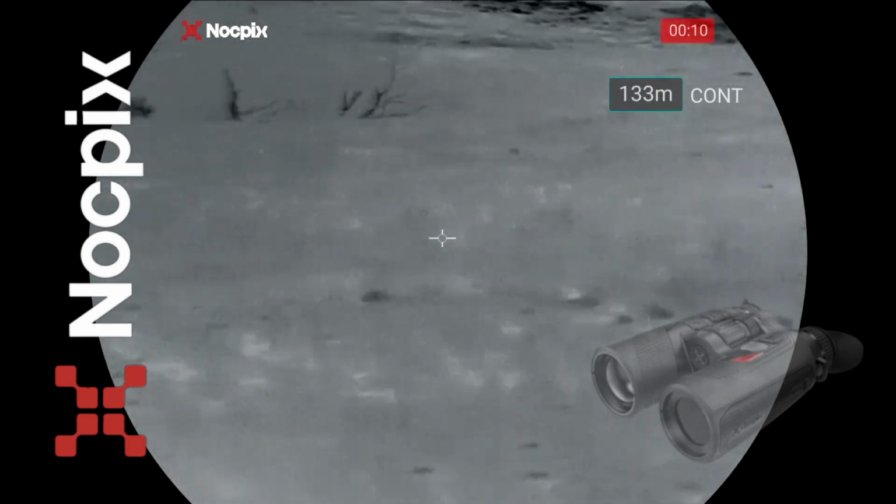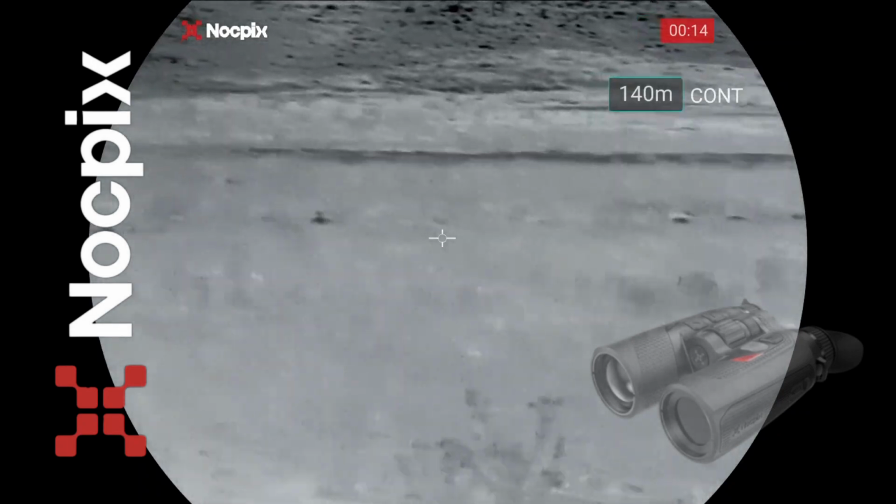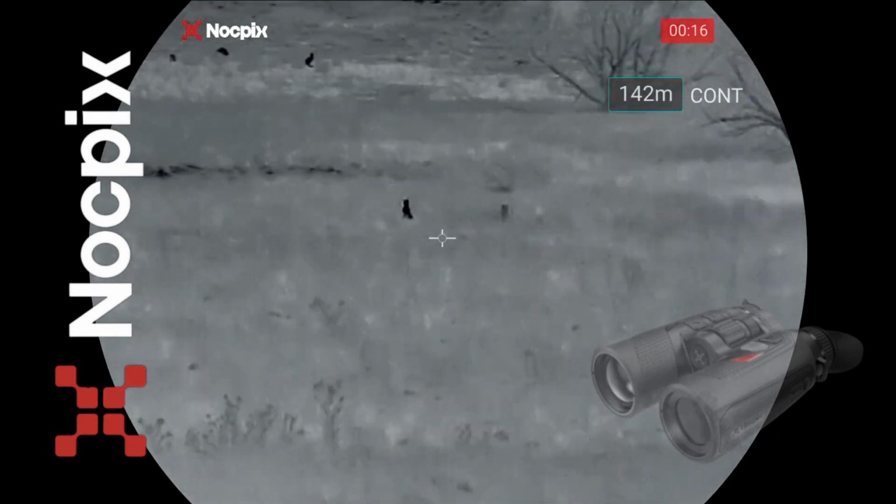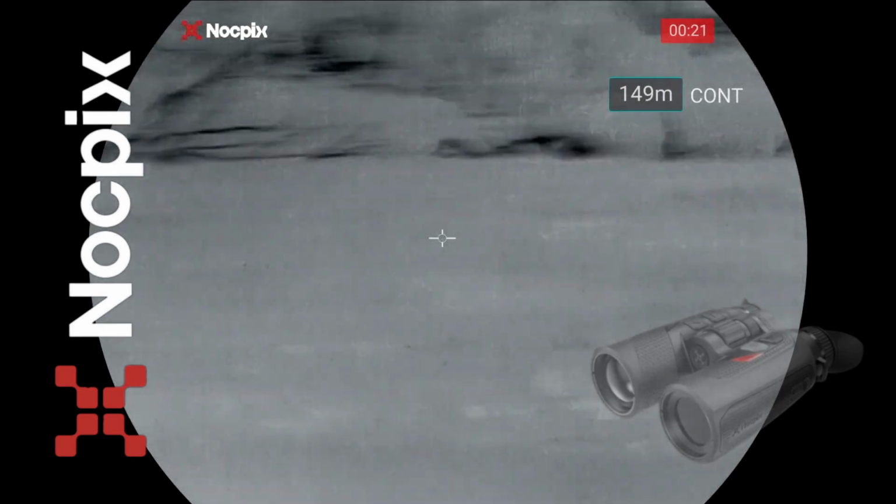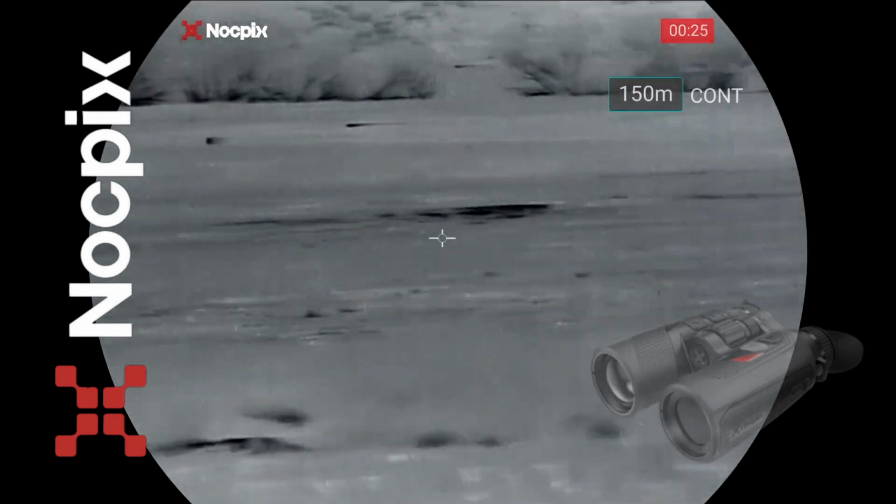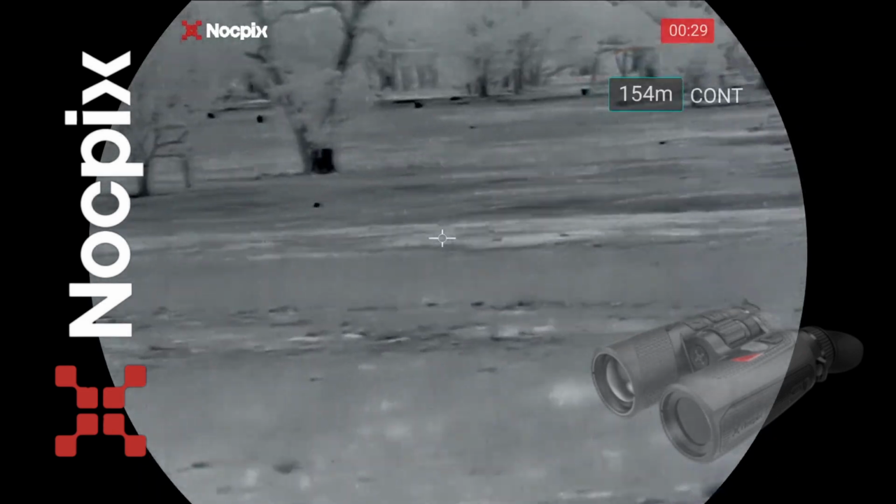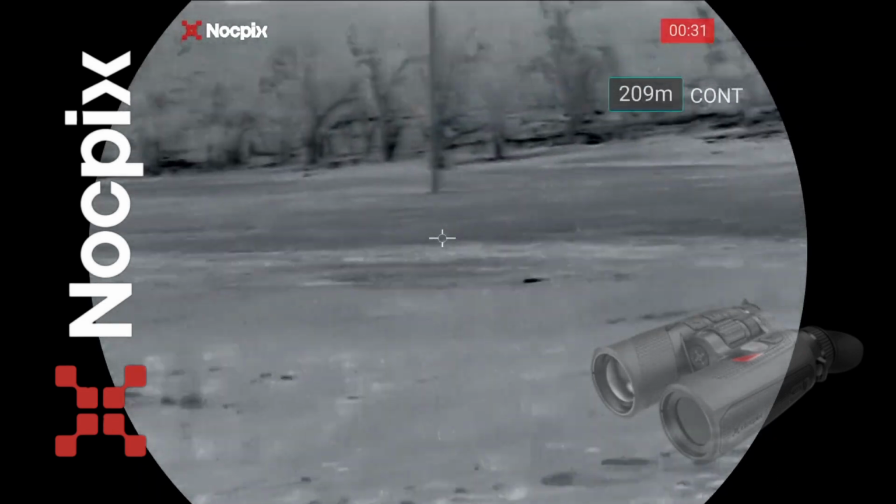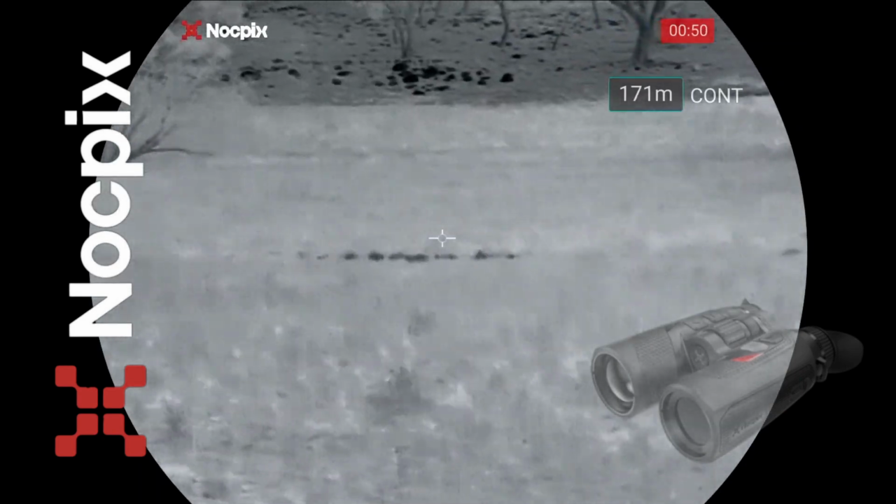It would have been a great case to demonstrate why it's so important to identify your target before pulling the trigger, because moments before I was looking at this kangaroo and there was just something niggling at the back of my mind where I was like, it doesn't look like the fox that I was just looking at through the quest, and sure enough it wasn't. It was a turn of a head by the kangaroo that sort of confirmed it for me. I found the fox, managed to shoot him, but for some reason I've forgotten to press record.